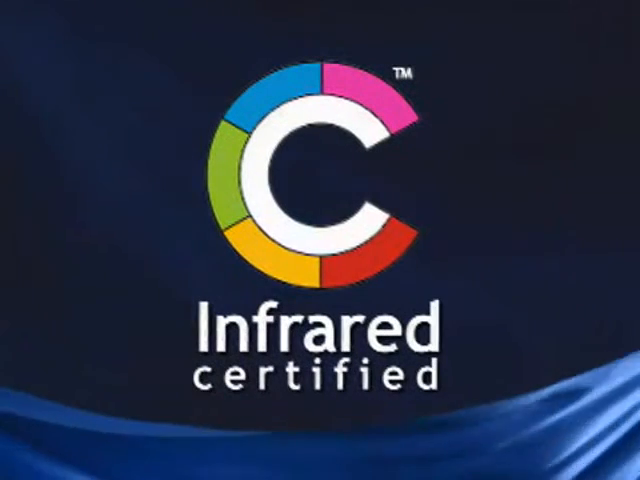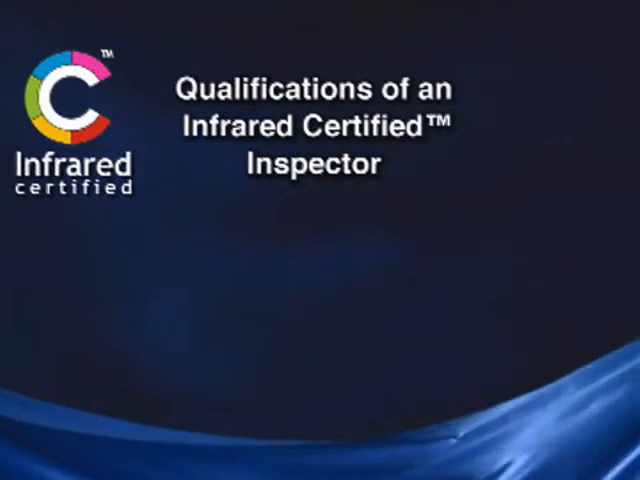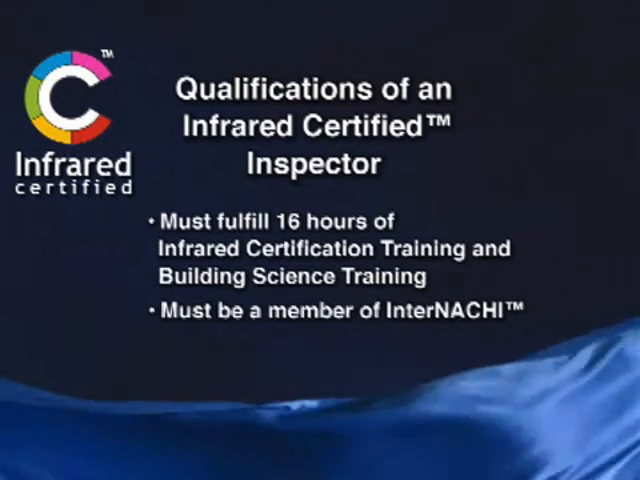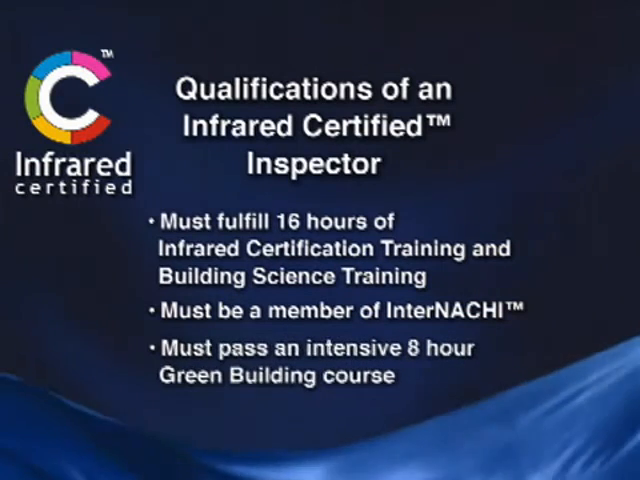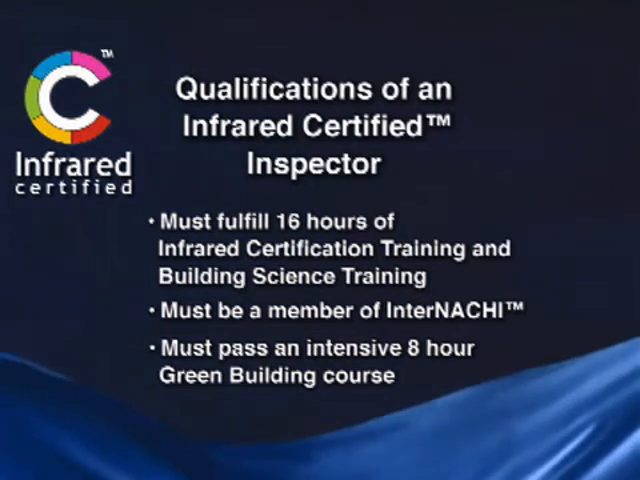So with that in mind, if you see a home inspector that bears the infrared certified logo and trademark, understand the qualifications, the prerequisites that they had to fulfill in order to receive that designation. One, they had to fulfill 16 hours of infrared certification training and building science. Number two, they have to be a member of InterNACHI and pass the InterNACHI examination for entrance into the association. And number three, there's another course required along with that. It's about another 8-hour course that a home inspector is required to fulfill.